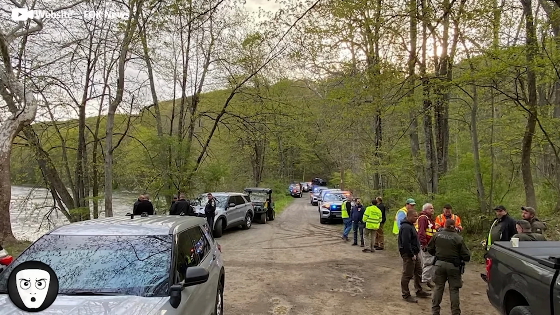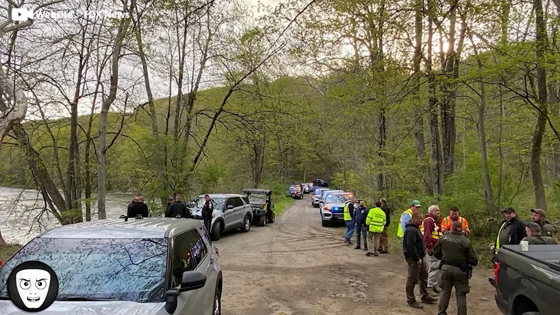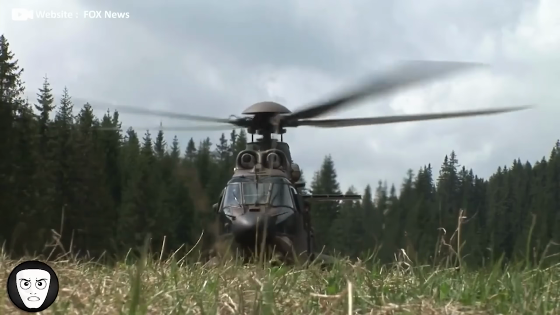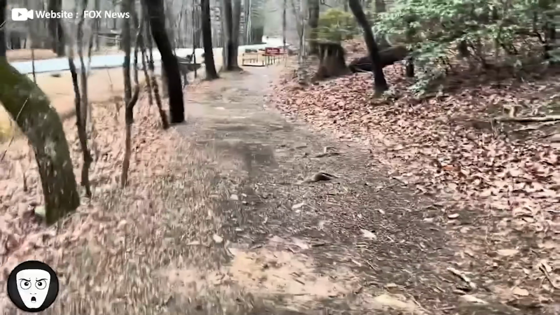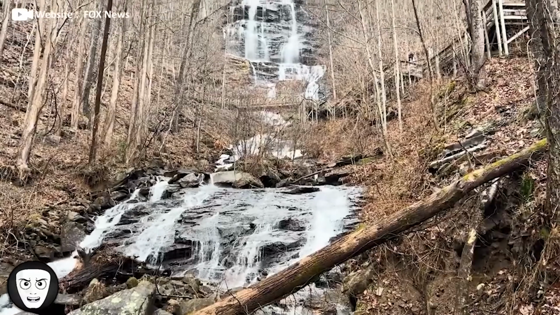Concern quickly grew as authorities launched a large-scale search operation across remote sections of the Appalachian Trail. Ground crews, helicopters, drones, ATVs, and volunteer firefighters all searched the heavily wooded terrain trying to locate her. Officials believed she may have wandered into a remote part of the trail and become lost. Days passed with no sign of her.